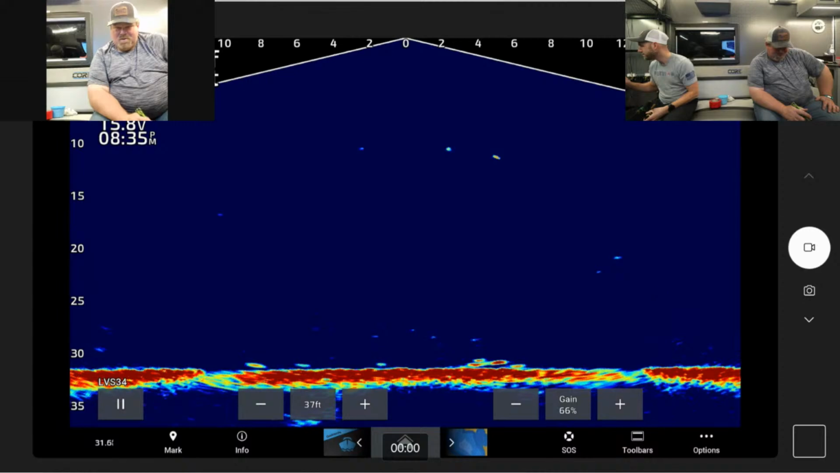Which unit are you using? This is the LVS 34 LiveScope, and I'm using the 8610 GPS map screen.